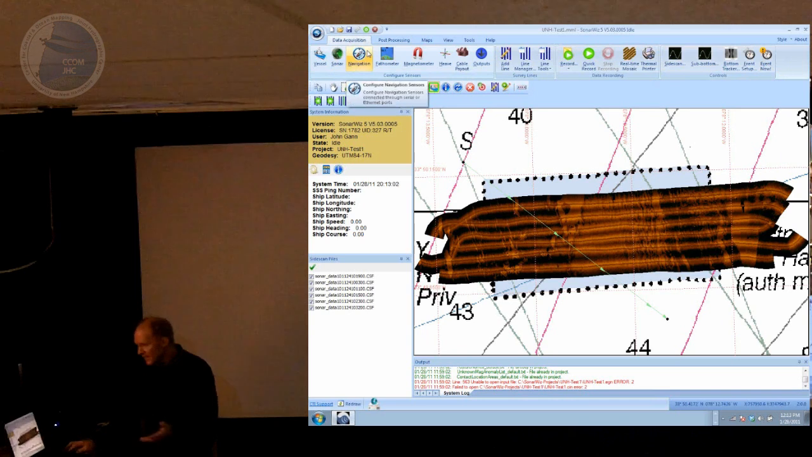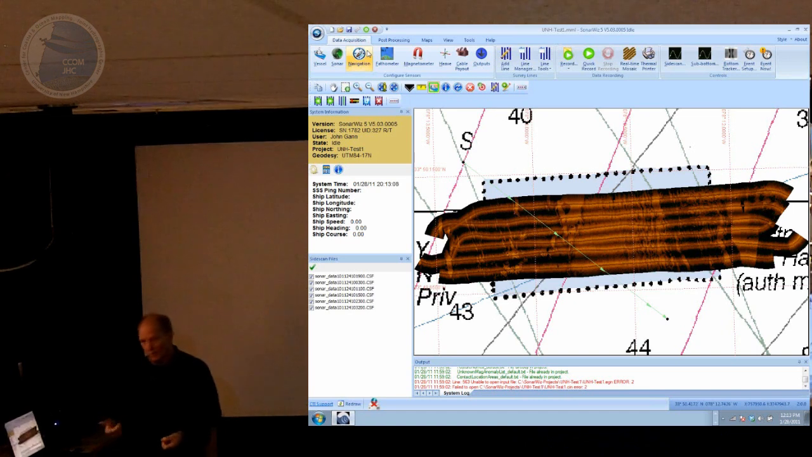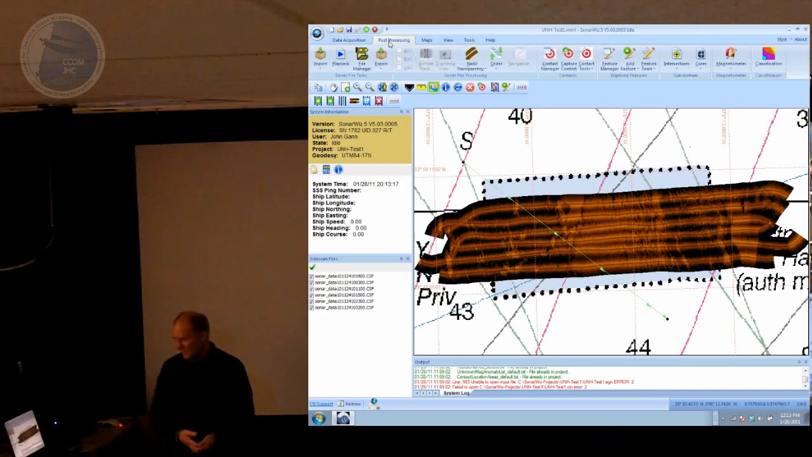Okay, so that's the data acquisition panel. If you just buy the software for post-processing, you'll never see that panel because it's not enabled with a post-processing license, which I think is what the UNH license is set up as. So you would start with this tab, which is post-processing. It has the tools that are likely things you want to do in post-processing.